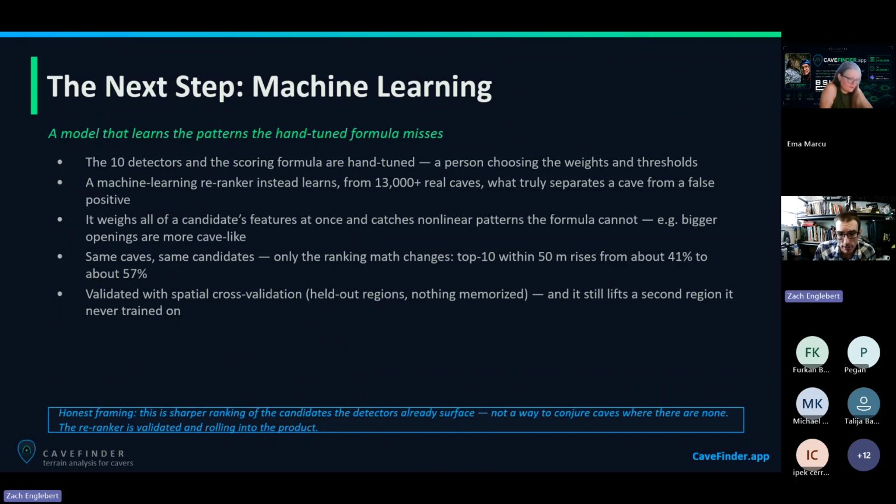This is exactly what that next step is that I just did to get better precision and accuracy numbers. I use machine learning. Previously, the weights and the scoring bonus formulas, I was just sort of taking a guess at, based on running a lot of different calibrations over different numbers and percentages. I eventually figured out it's a good job for machine learning to take over. So instead of the 10 detectors and scoring formula being hand-tuned, the machine learner re-ranks instead and learns from 13,000 real caves what truly separates a cave from a false positive.